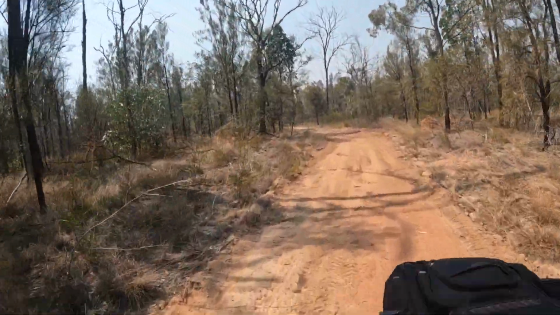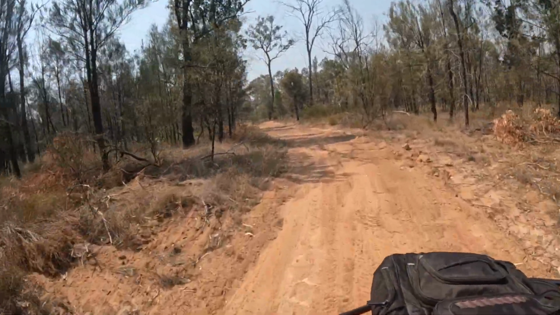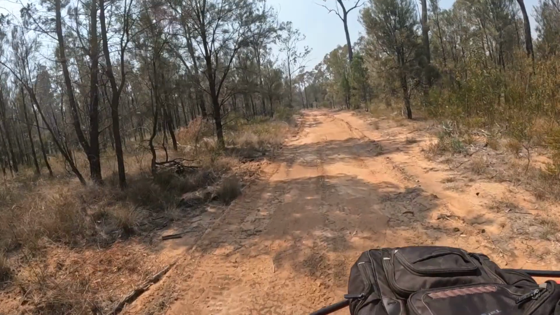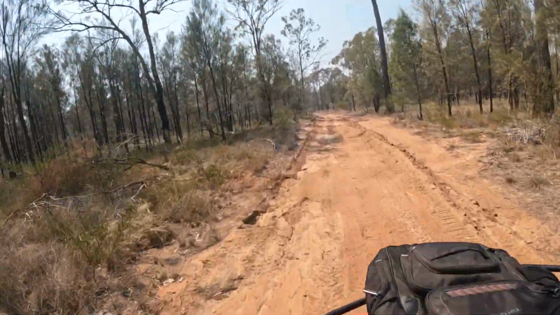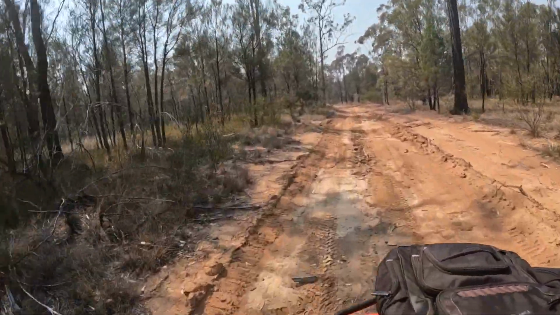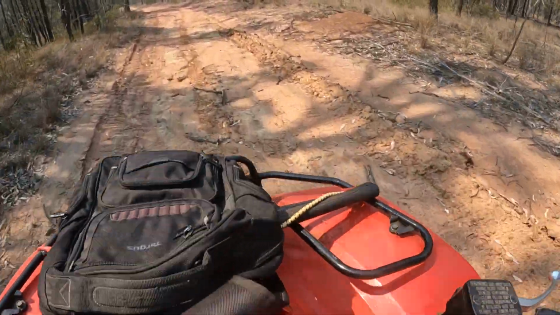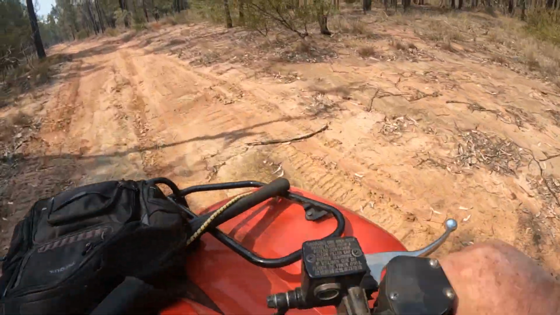It does look like the road's done its job. It's collected the water and directed it towards the dam. See, you can see the water running down through there. Well, there's still some water there.